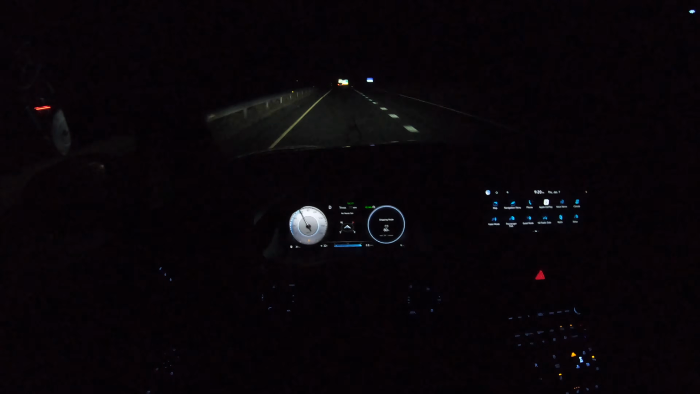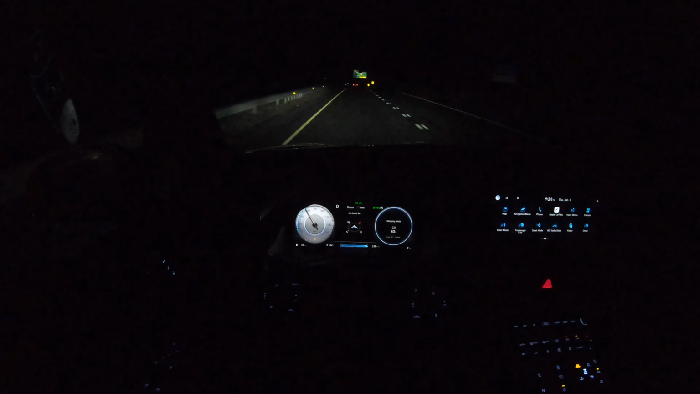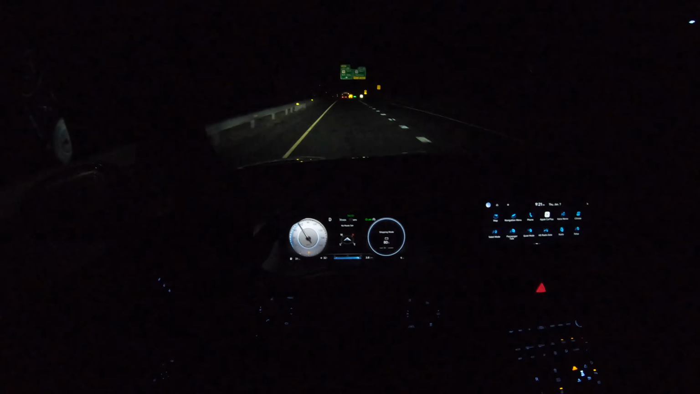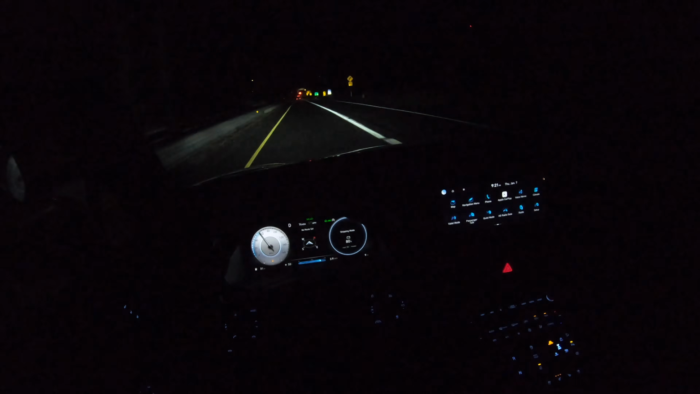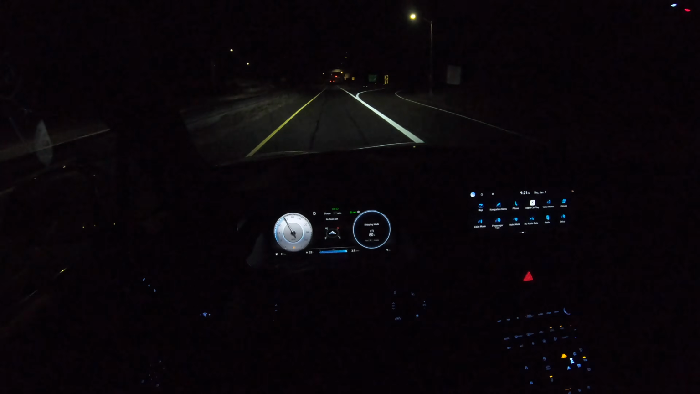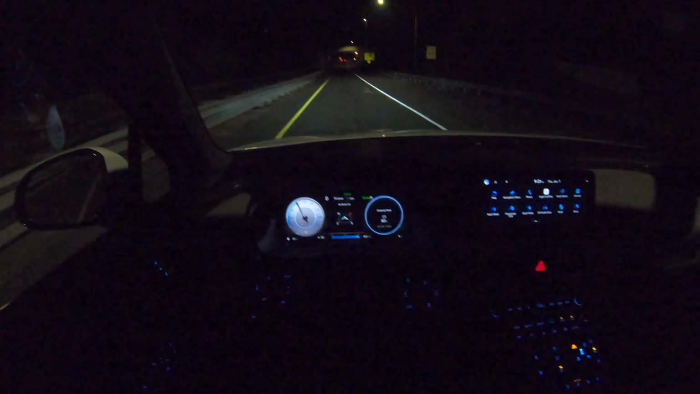So for 2021, as I told you guys, the Santa Fe was facelifted and it received a good amount of changes actually. I believe this screen is brand new. It's a 10.25-inch screen. The gauges are 12.3 inches. They are digital gauges. Very nice.